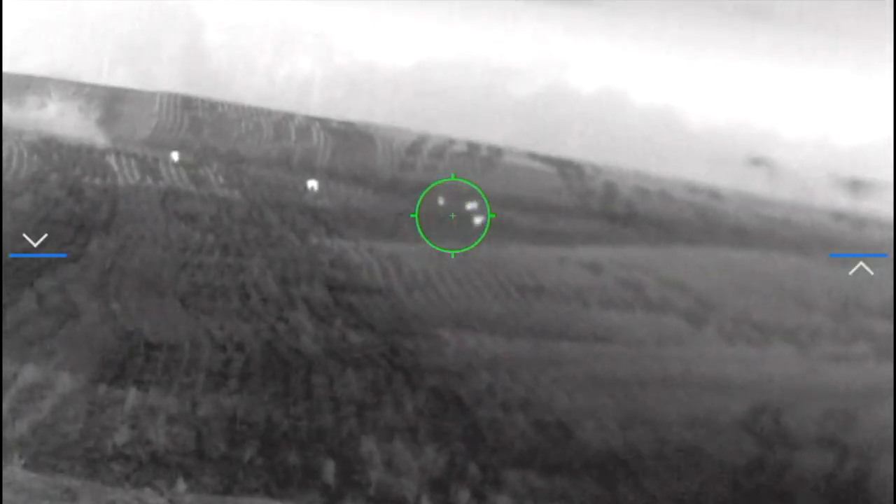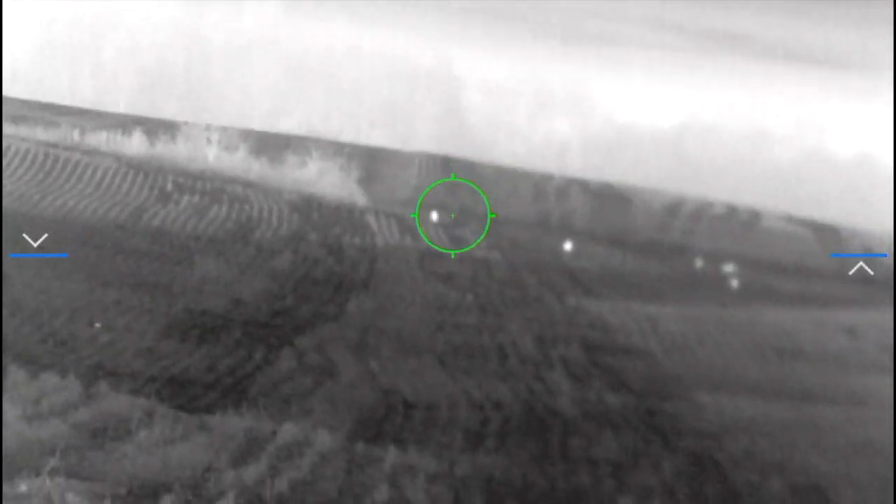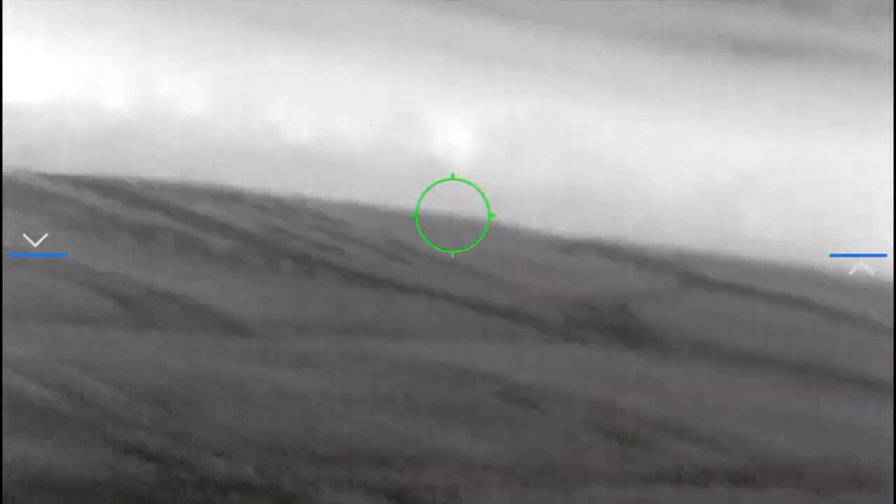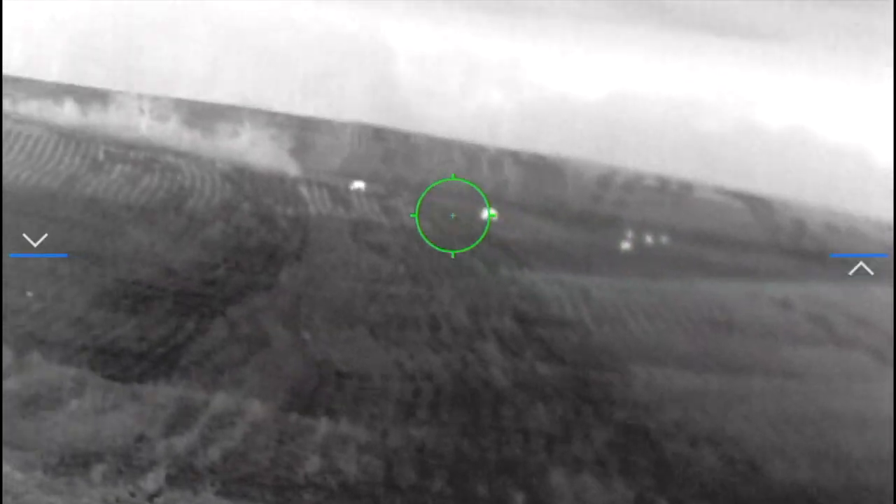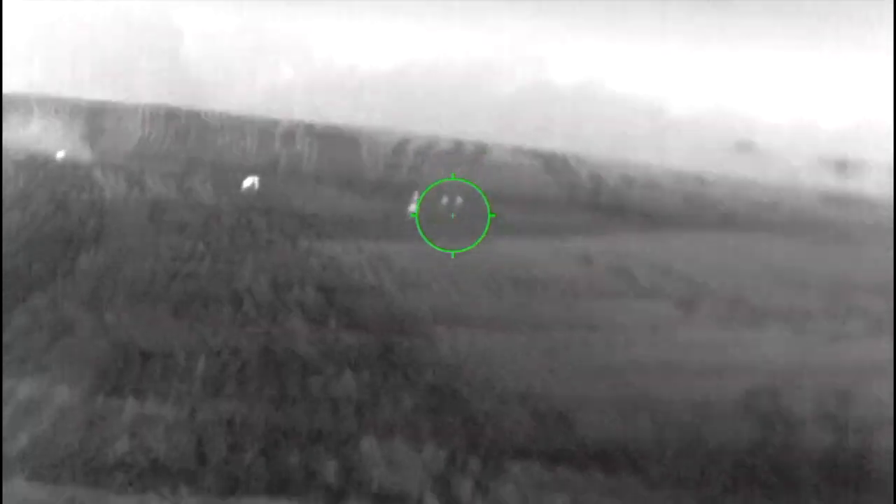And then there were more deer that were down in the old pond, which you can't see because it's obscured by the hill off to our left. But just thought I'd give you an example. Those deer back there I was just looking at, those are about 600 yards, I'd say, from where I was standing. Those guys right there. Yeah, probably 600. Yeah, 600 yards easy.